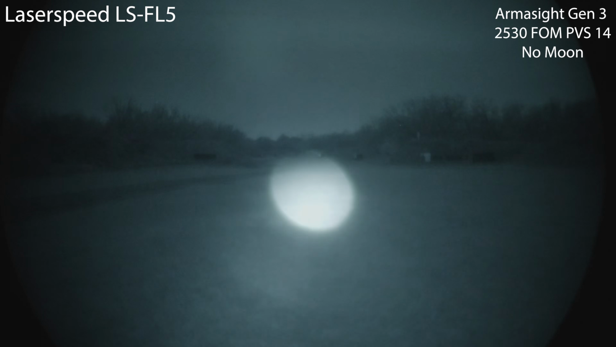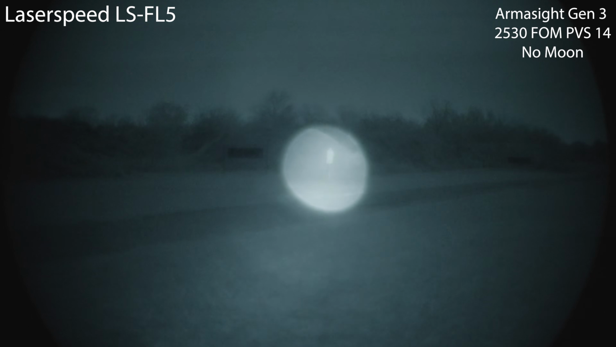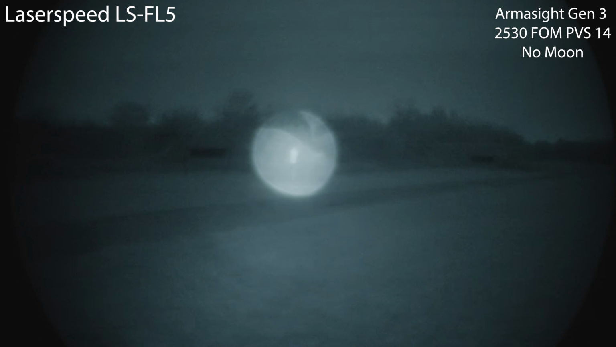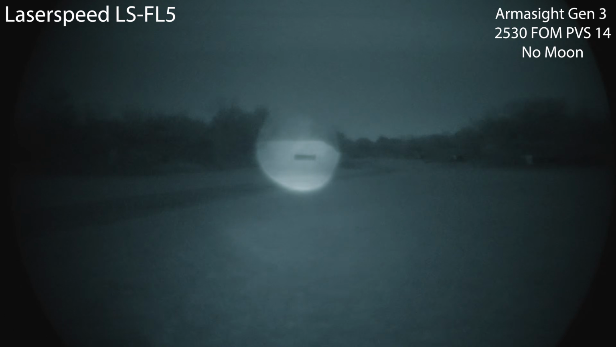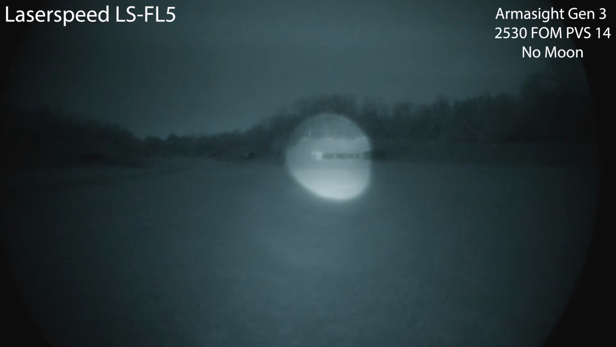100, let's go as wide as we can. On high illuminator only, here's your 50. Let's see how clean that illuminator is. A little bit of petri dish, but overall, pretty clean. And back to the 100 yard on the FL-5, Laserspeed FL-5.